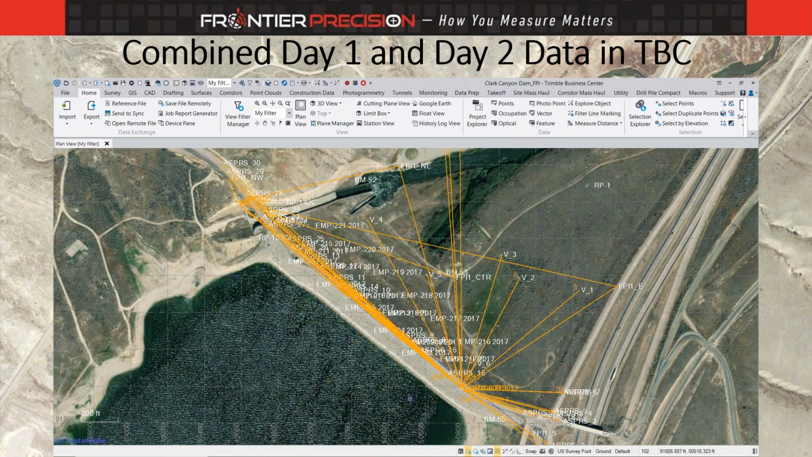Now we're going to get into looking at all of that data within Trimble Business Center. And you can see now I have redundant baselines into my main control. And I want to do this for a proper network adjustment. Least squares works much better when you have redundancy.